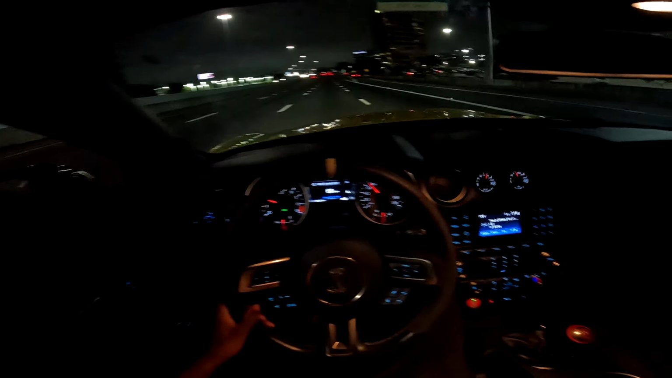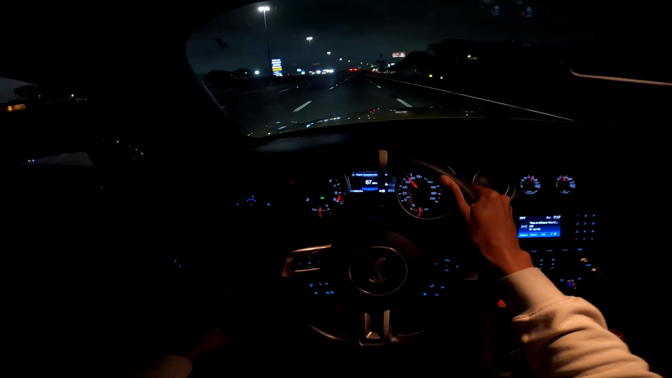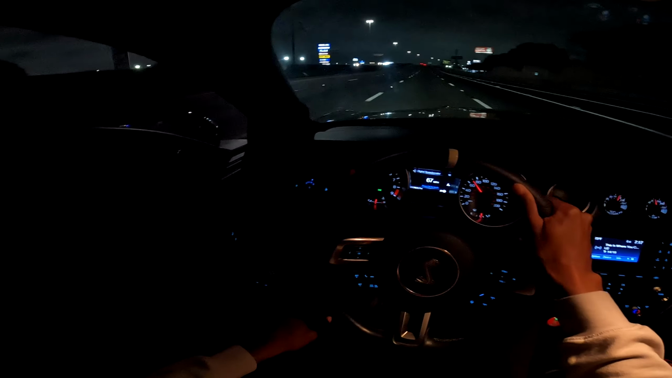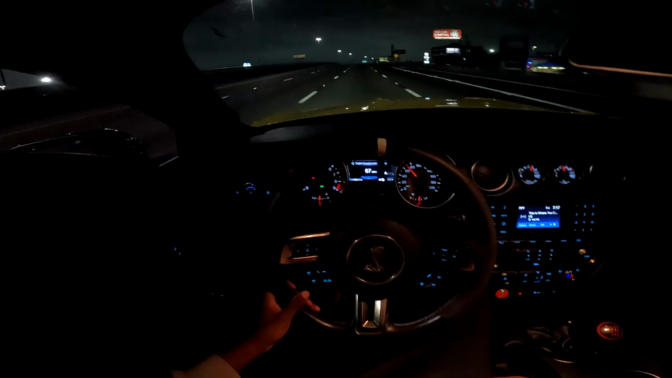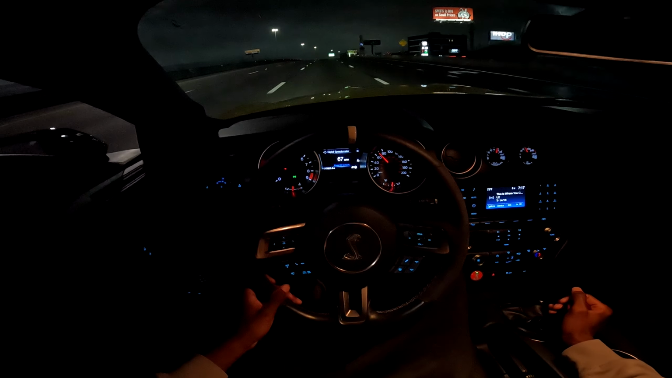I mean, it's quiet as hell in here. Honestly, too quiet. It's to the point where I kind of want to get Corsa Extremes with this car, because this is hella quiet. That's the one thing I do miss about having no rear seat backing, is the sound. Some people might not like it, but I did enjoy that. Even in 6th gear, I know the valves are closed, but let me shift into 5th.